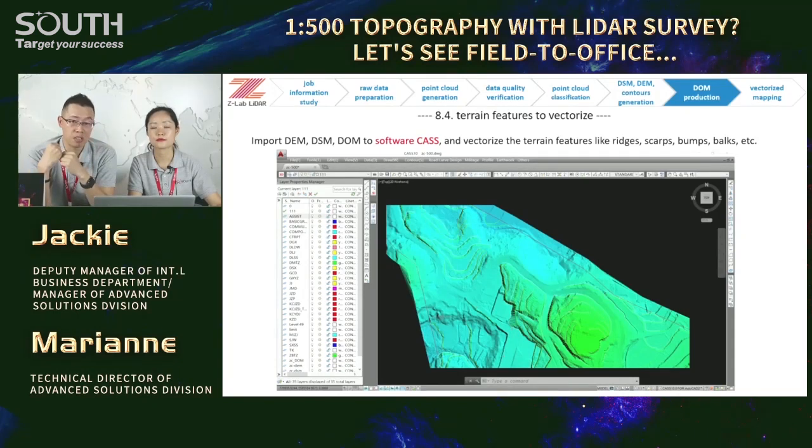And also we have a variety of house types. I'm sure all surveyors and civil engineers in China know about this software very, very well. CASE, CSS, Computer-Aided Surveying System.